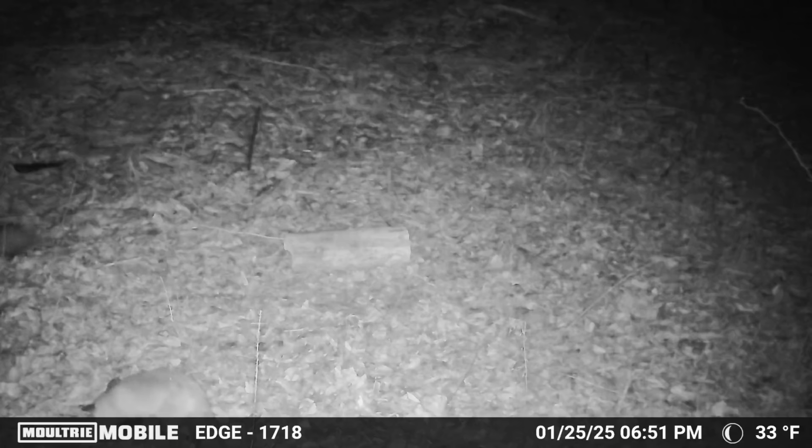Mr. Possum is back, and that is a red fox in the bottom of the screen, and this is once again just a few minutes later from when both red fox were there. I always assumed that the red fox would run the possum off, but that doesn't seem to be the case. They just seem to be getting along there.